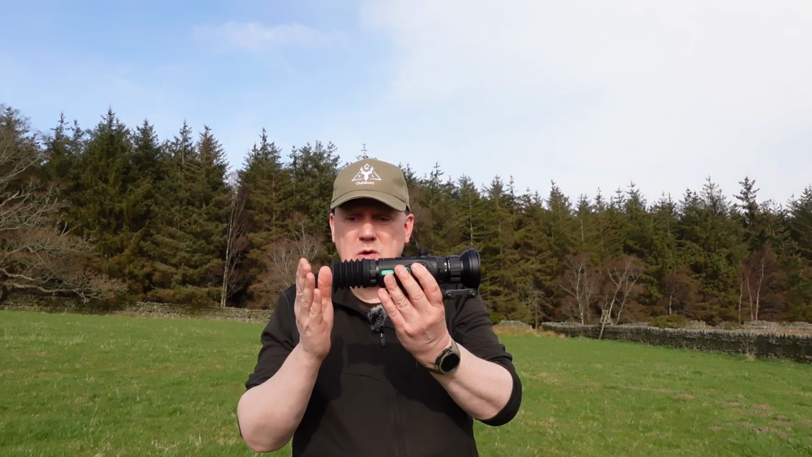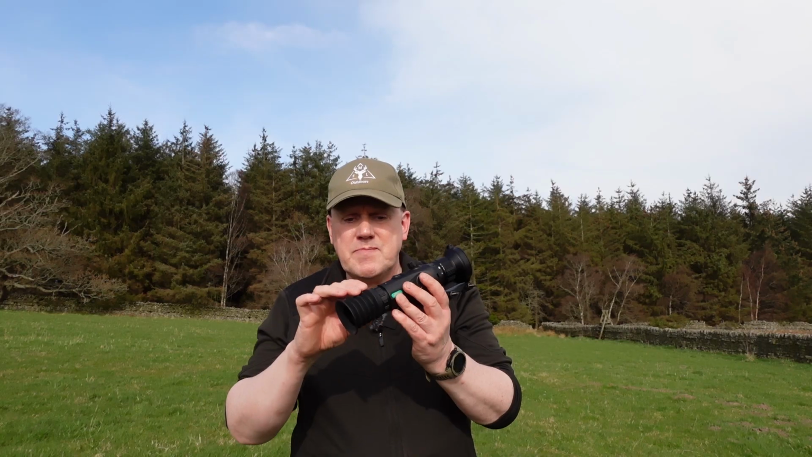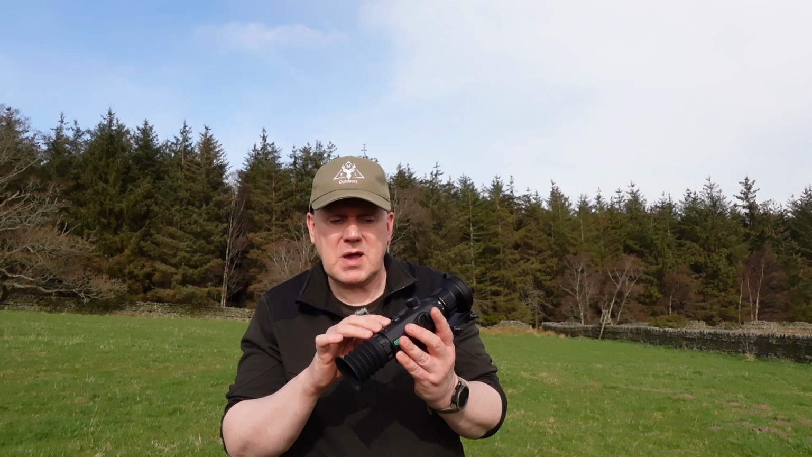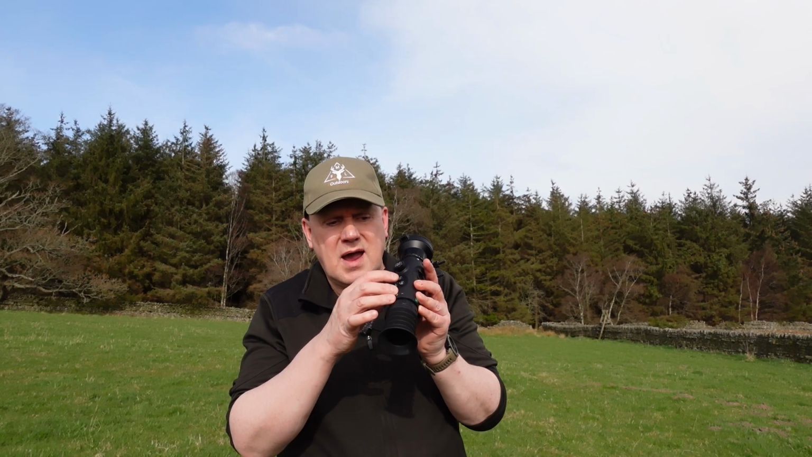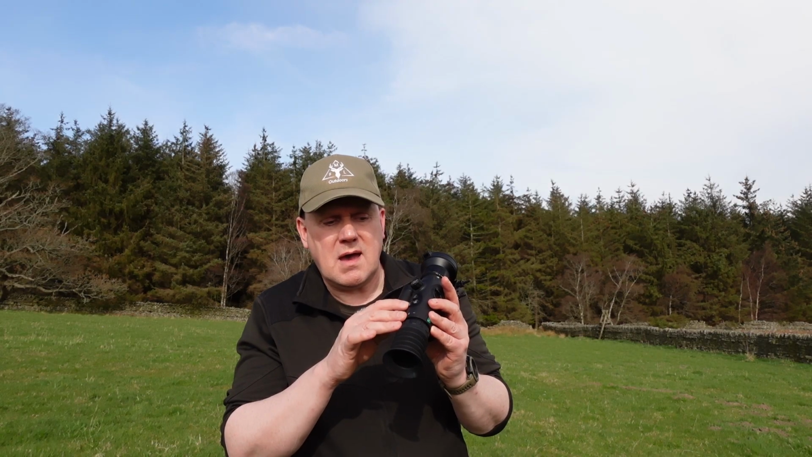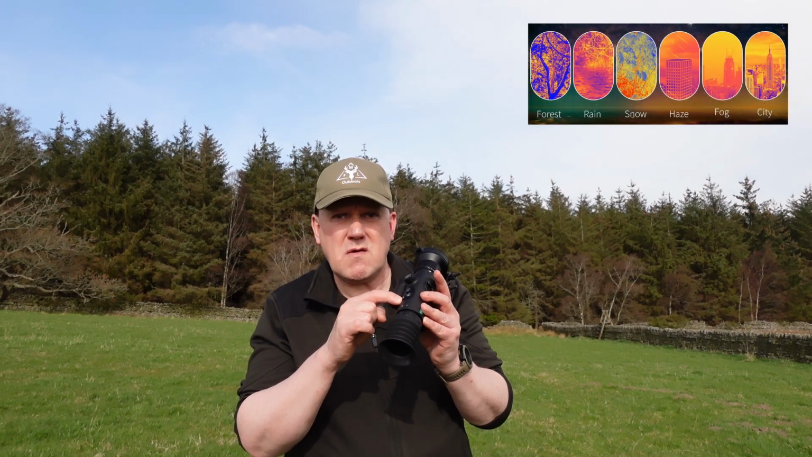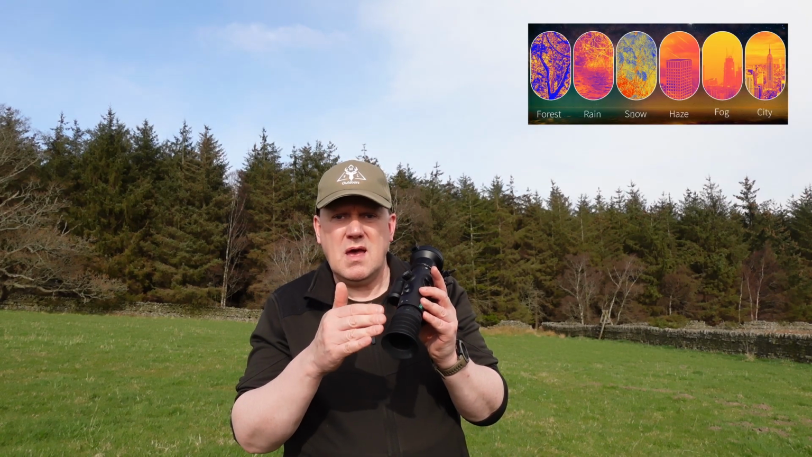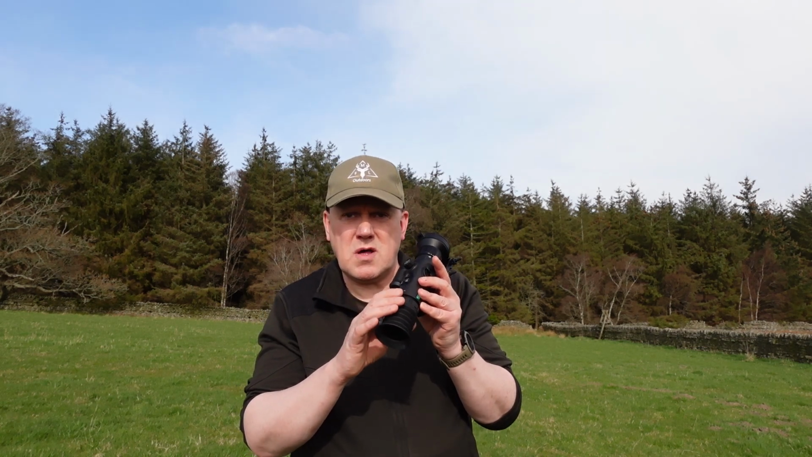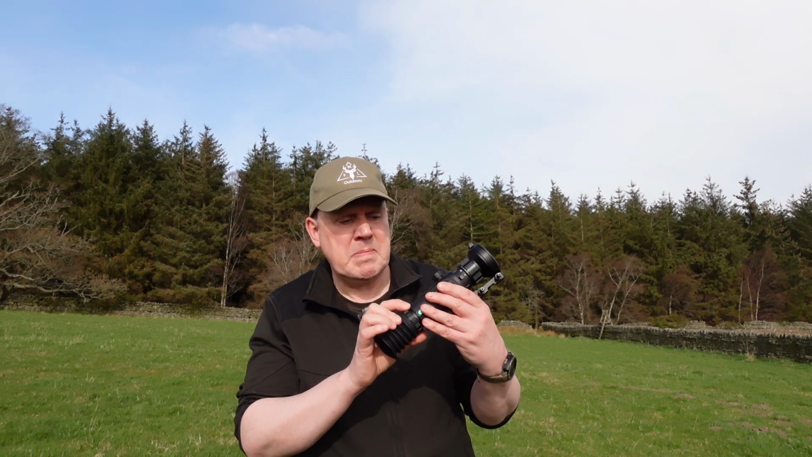Has a nice soft bellow, which is really good on the eye. It's supple. There you've got your diopter. There you've got your 3 control buttons. They're for your main features like your video and your photo. It also has one just on here, that's for your profiles and for the brightness on your screen. The profiles are things like snow, rain, city, this sort of thing, which you can put into different modes for your thermal. I think Pulsar used to do something like that. I don't know if they still have that on their binoculars.